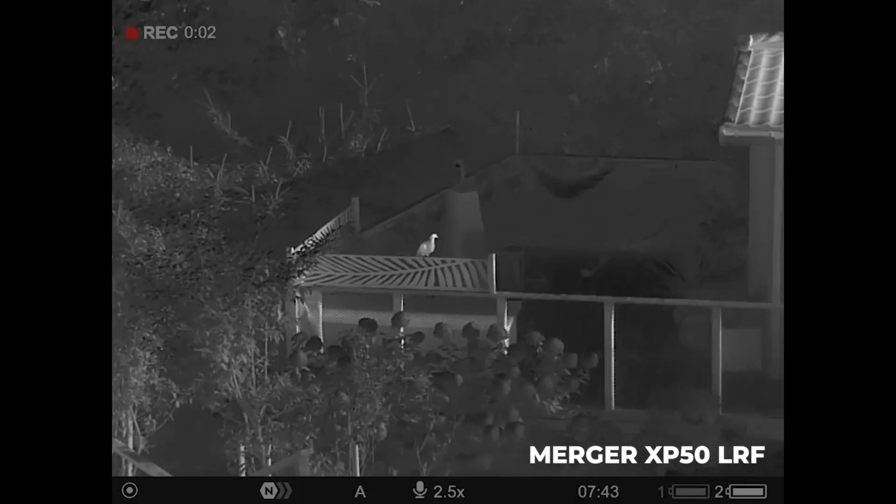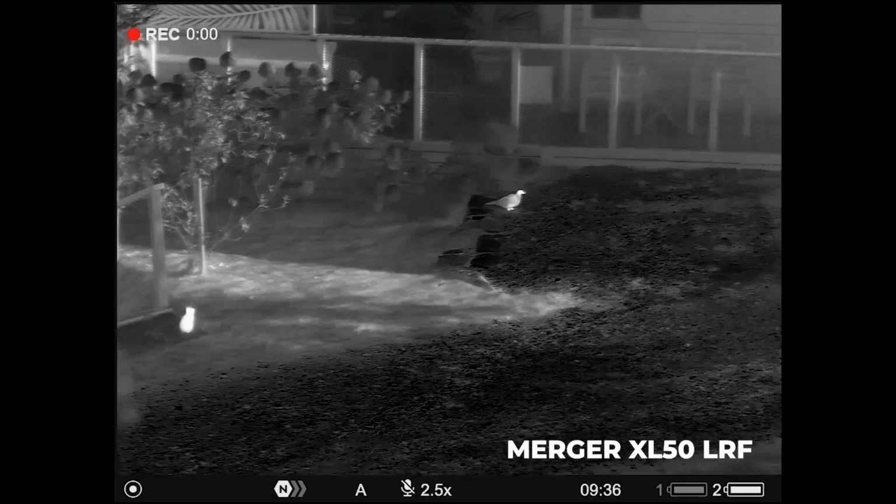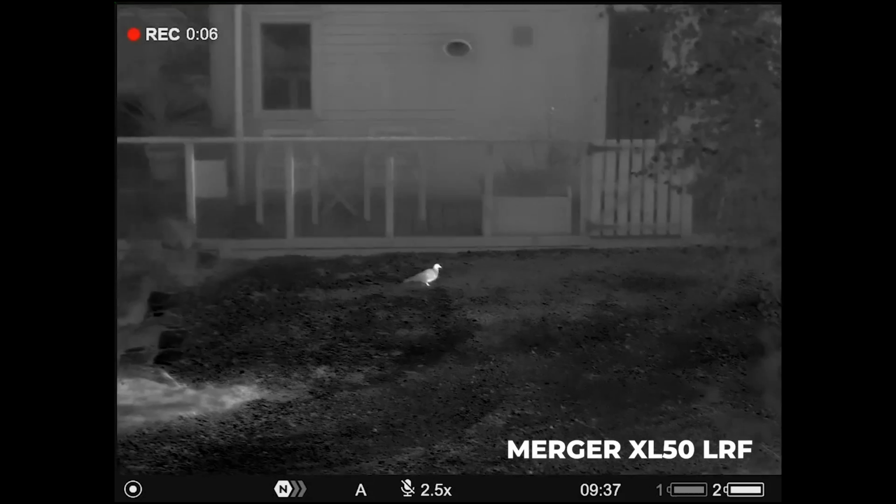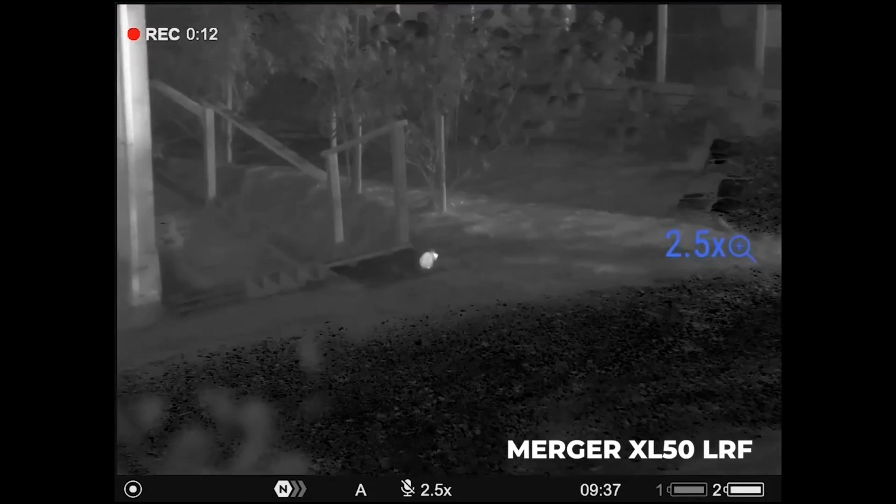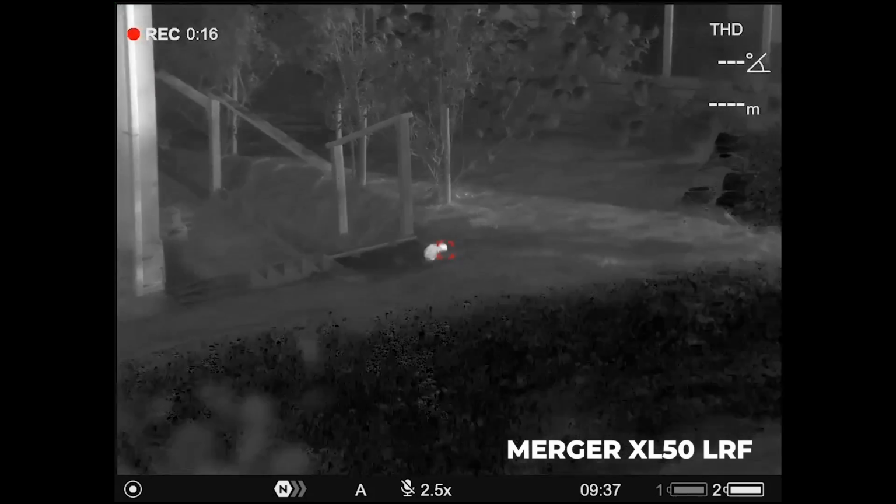So we've got a little pigeon sitting here on a balcony from where I was staying. You can see stepping in the zooms there from 2.5 and flicking over to the XLs, same distance, roughly about 20 yards, and then I'll flick in again ×5, ×10, ×20, just seeing the difference in clarity. Here's a little rabbit there as well, similar distance, just to give you a bit of perspective.